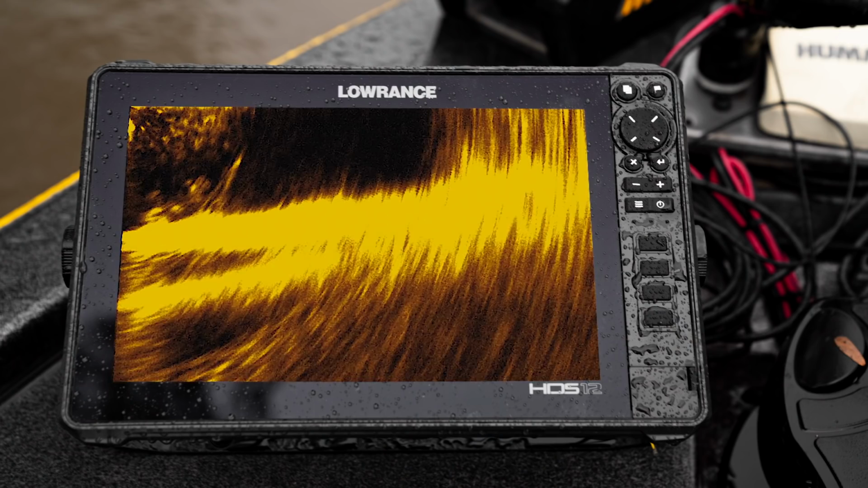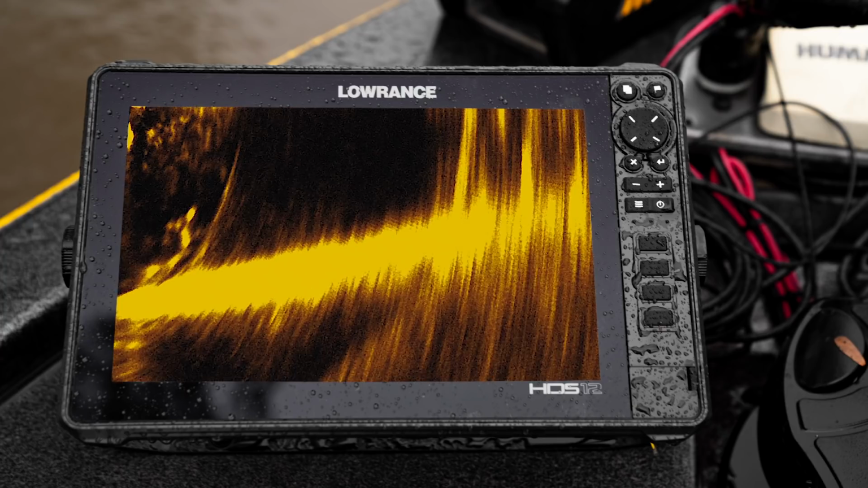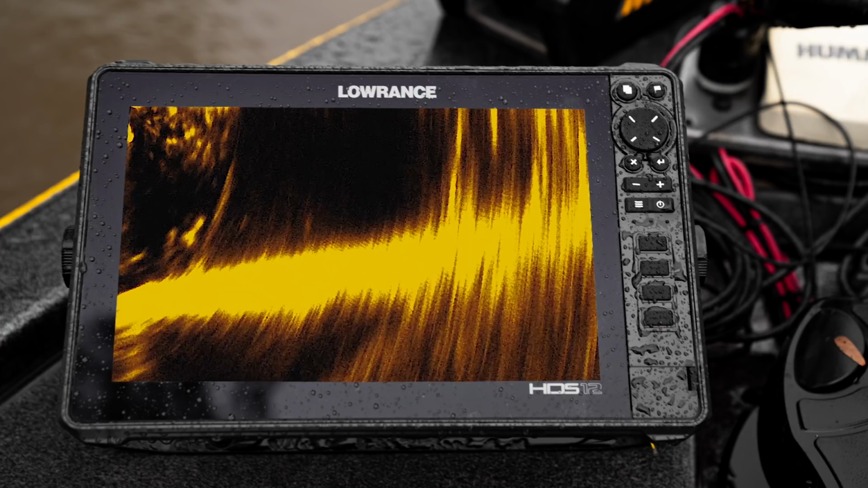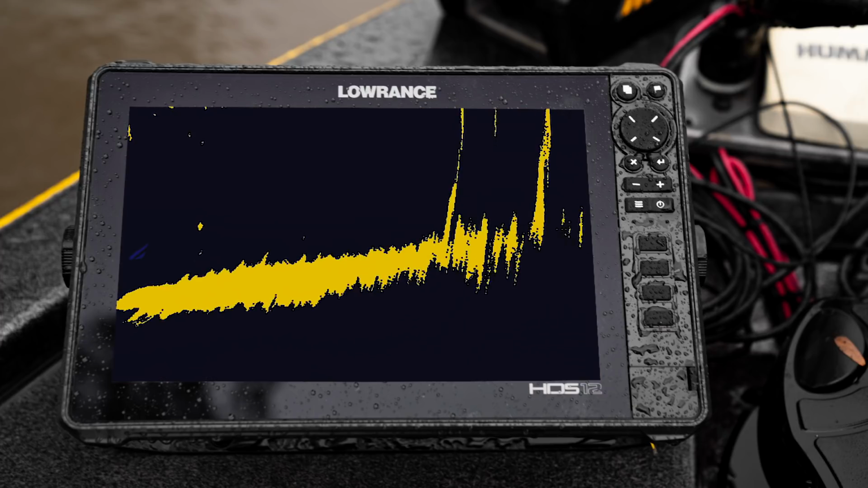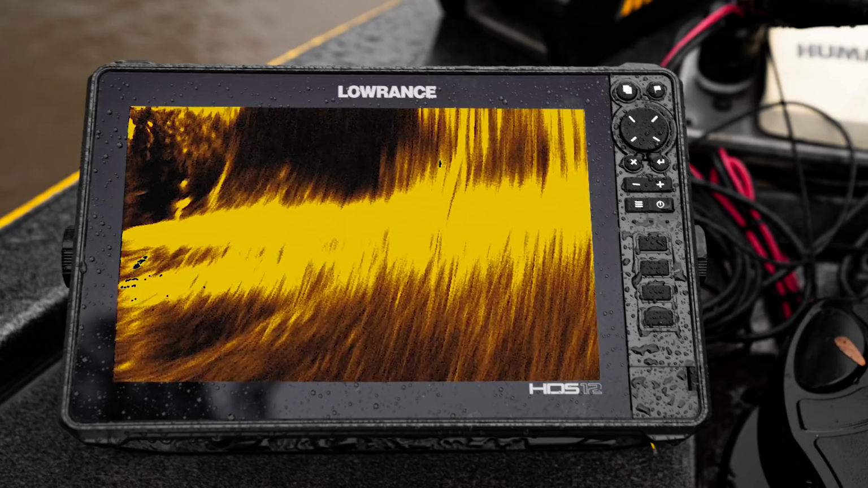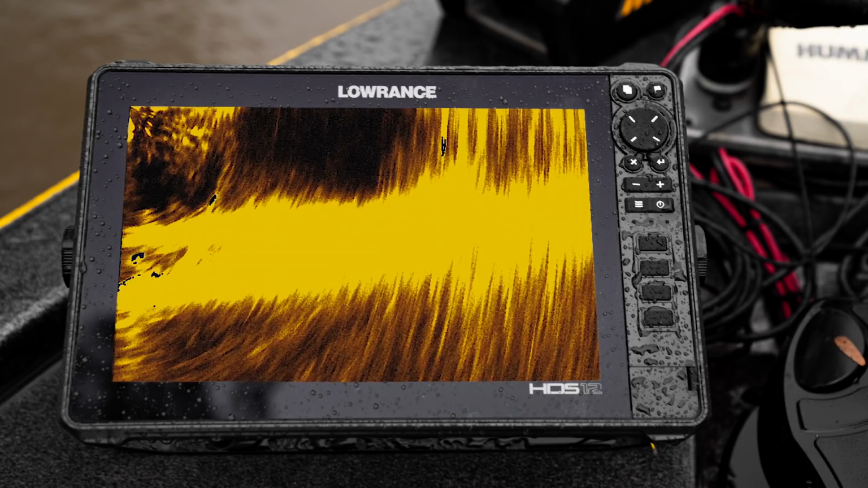Go back out on here. You can change the range grid if you want. You can even turn the sonar off. One other thing I want to talk about right here is called target trails. Let me get around some fish in here. See the blue streaks on the left-hand corner, where some fish are moving, and you can actually see